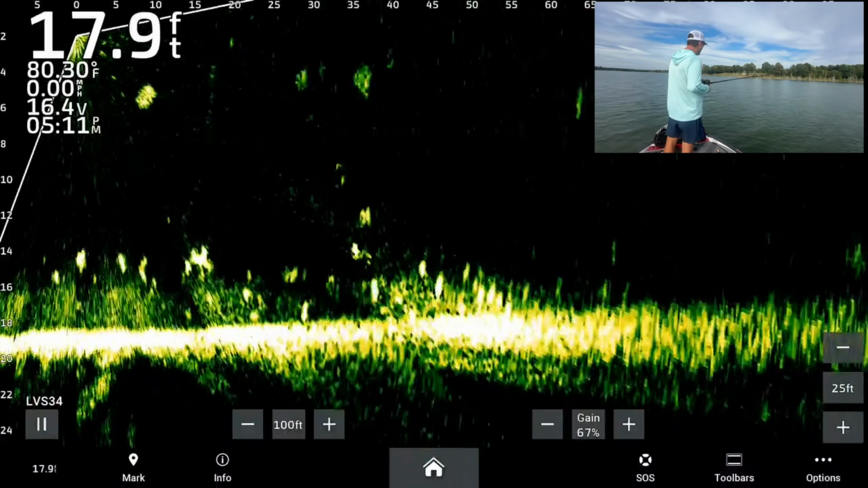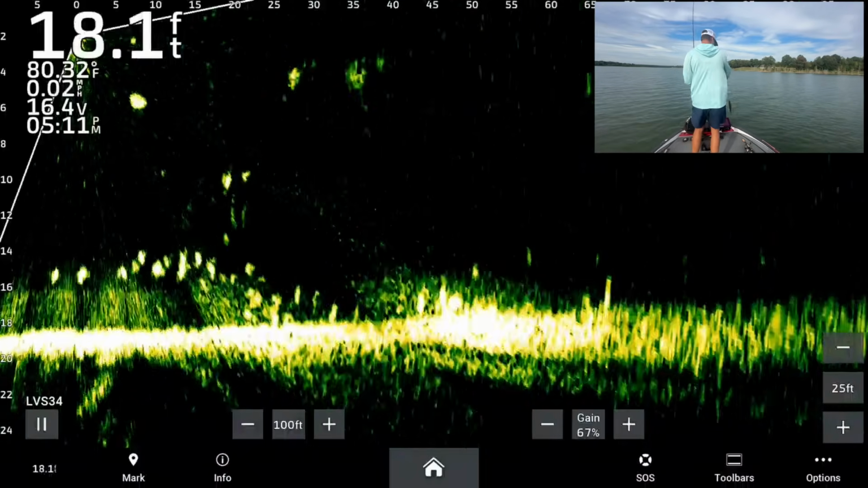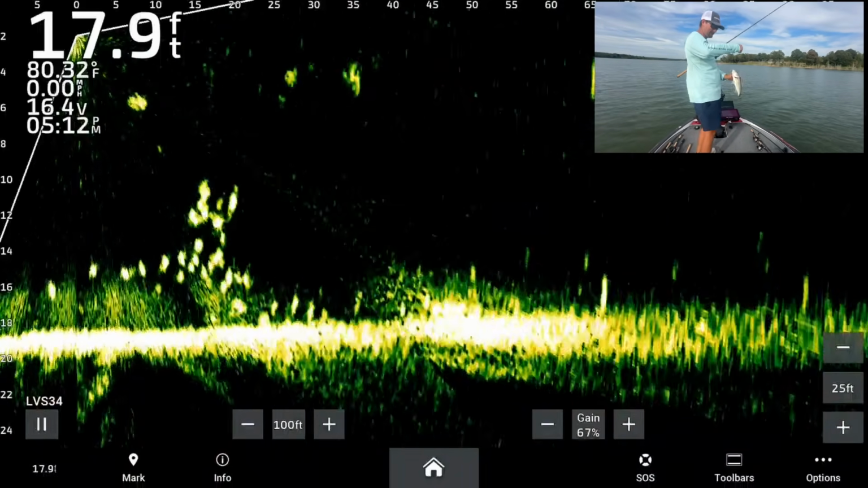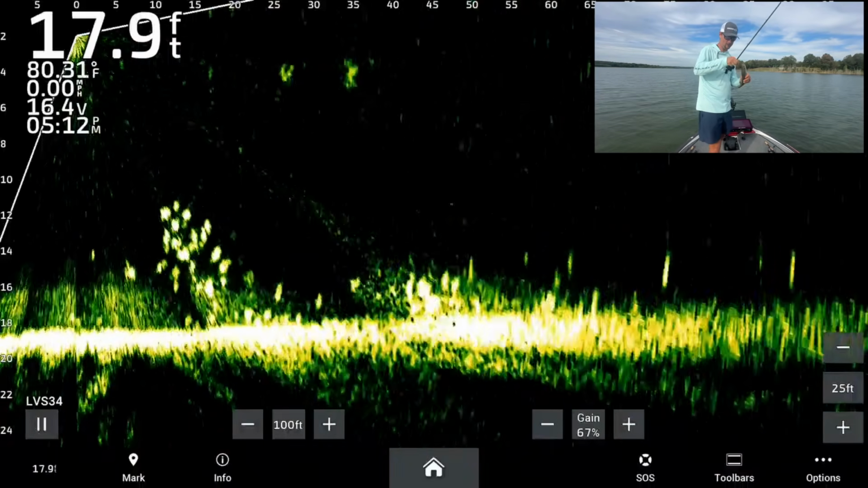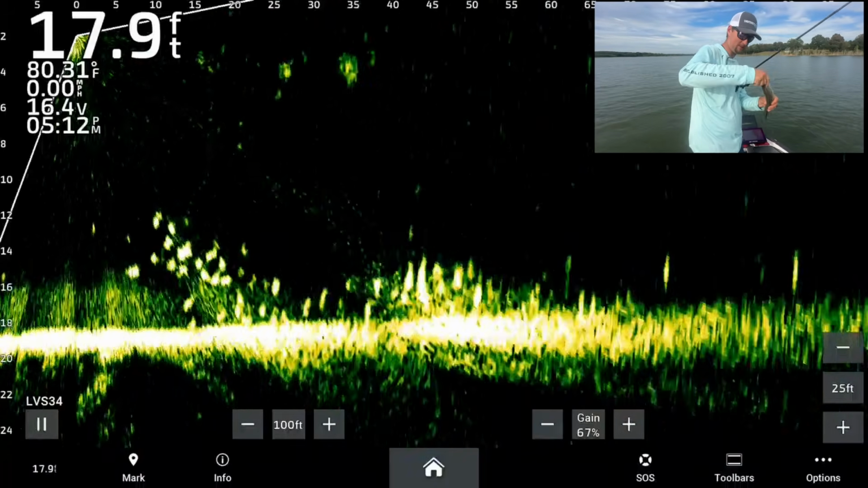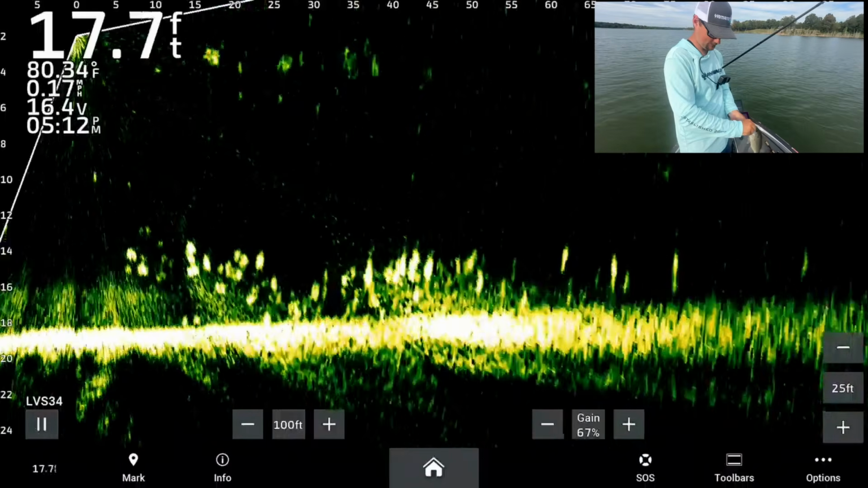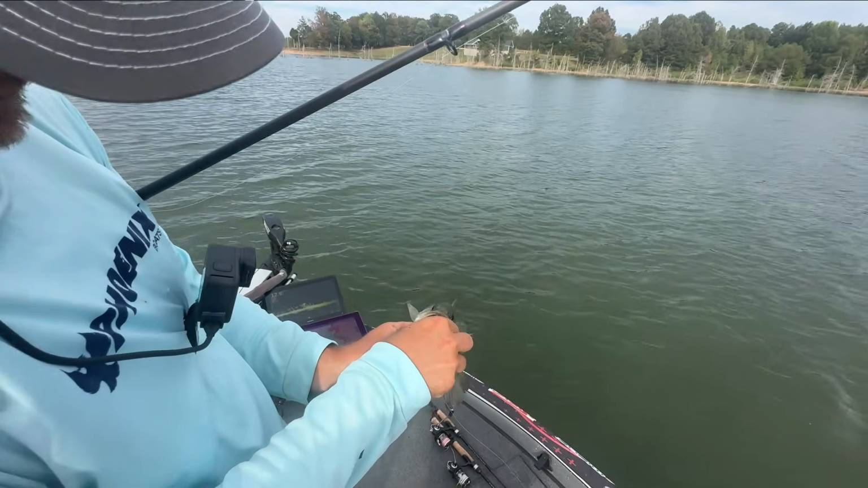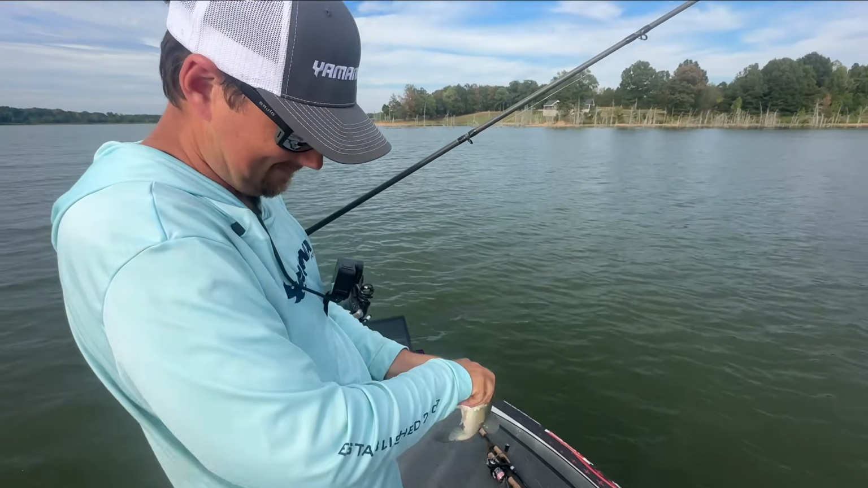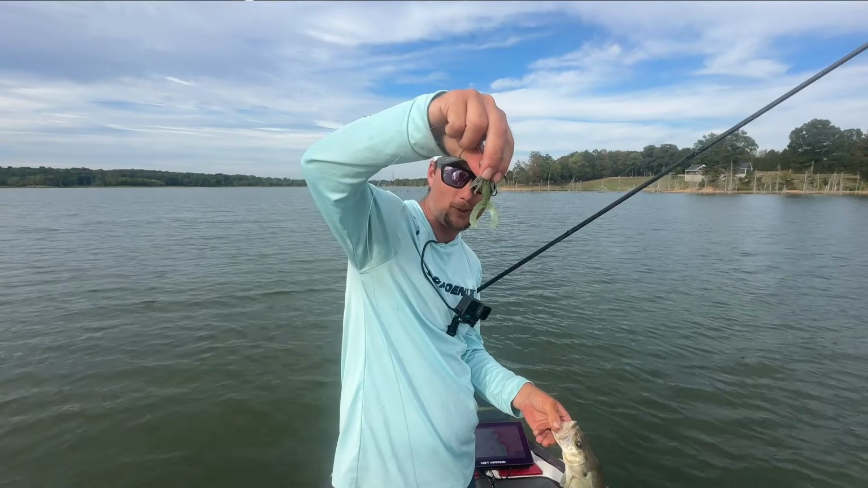Oh, we got us a monster, boys. It's a monster. Gosh, they are eating that thing. I mean, check that out. Look, he ate it with almost no pincers on there.